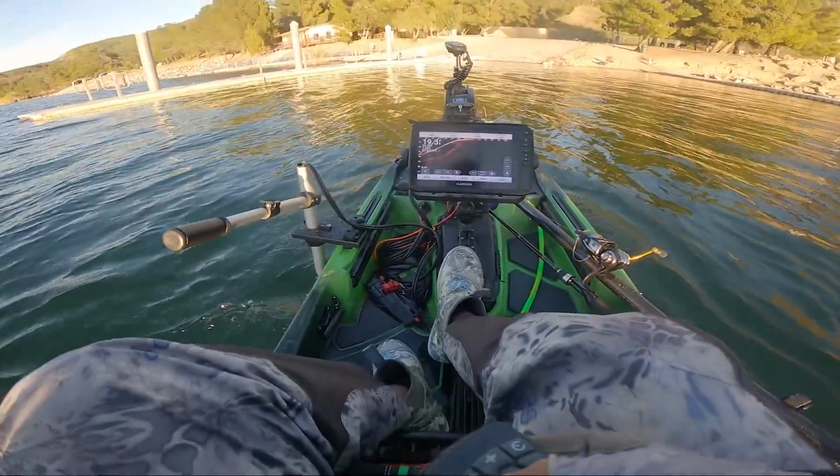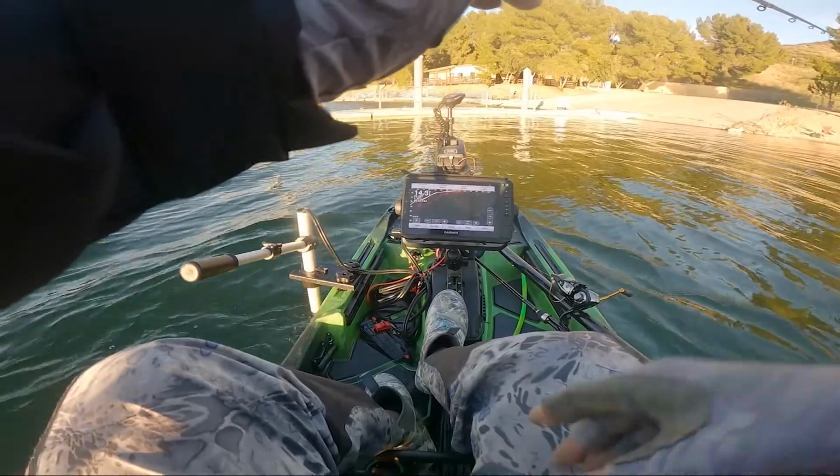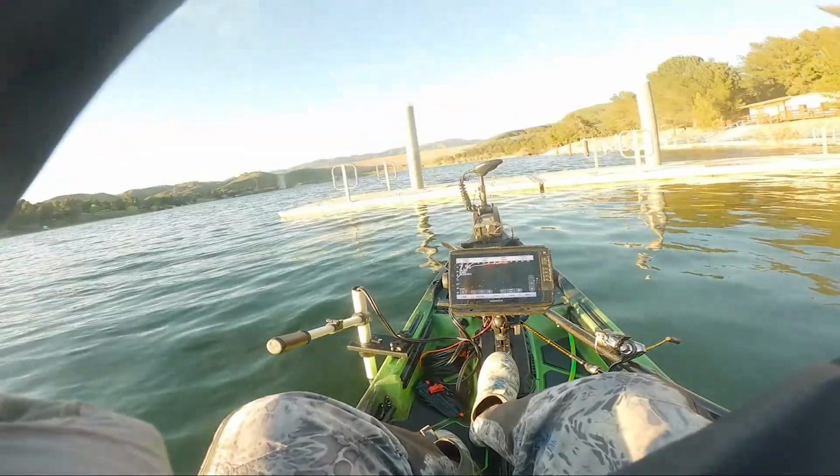There's a couple things that I've learned on the water that I want to share with you guys. The 1/8 ounce Gamakatsu jig head did work. It's a great bait. I recommend the 1/8 ounce if you're targeting suspended bass in shallow water. If you are targeting bottom bass or fish deeper, I'd probably go 3/16 of an ounce to 1/4 ounce jig head.